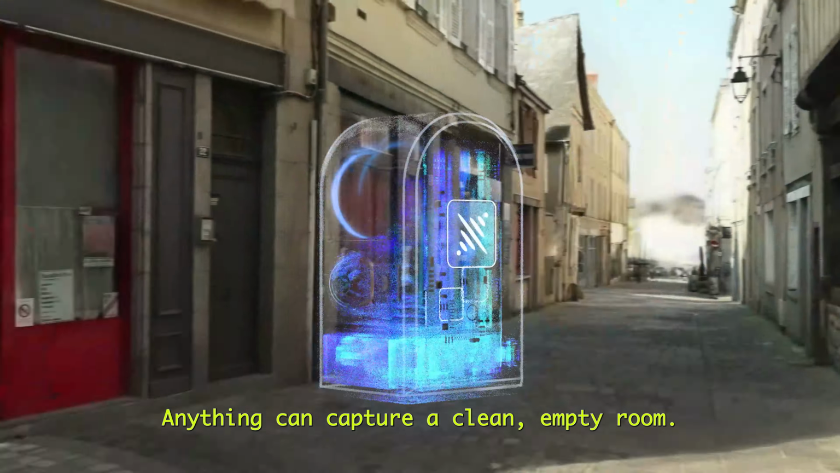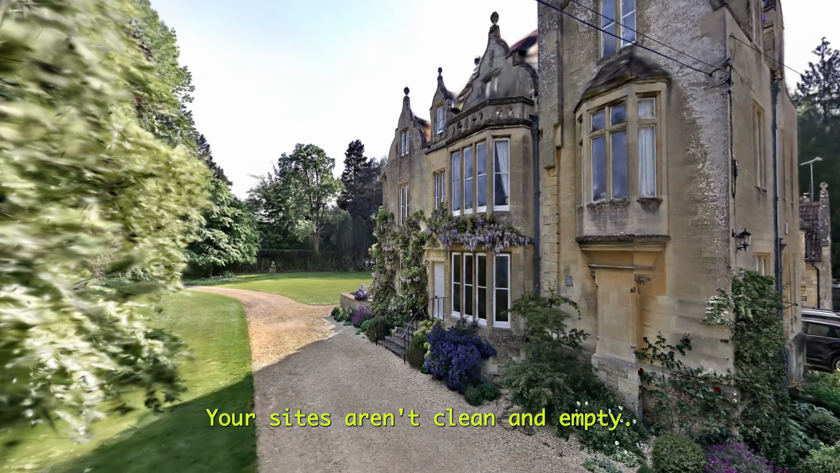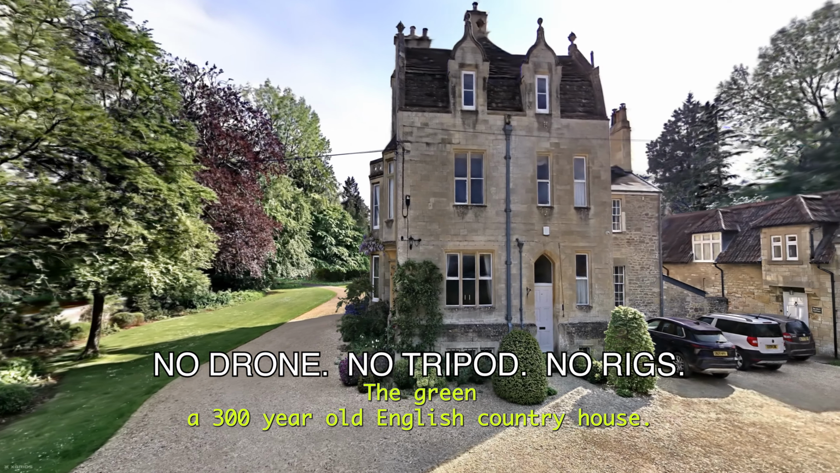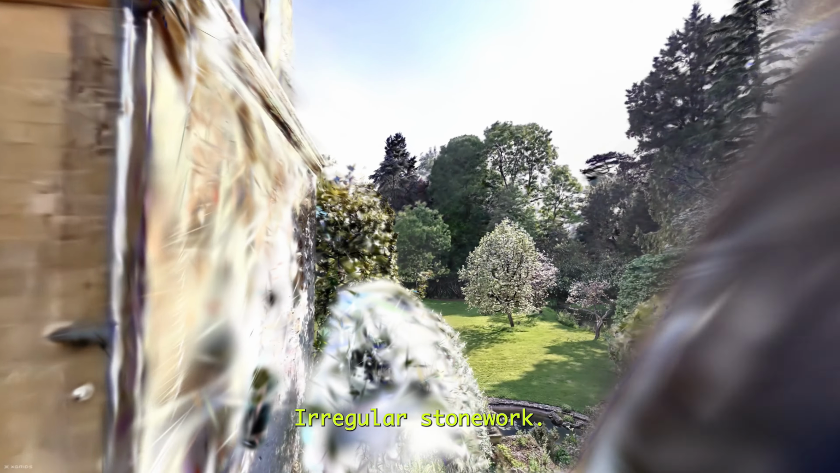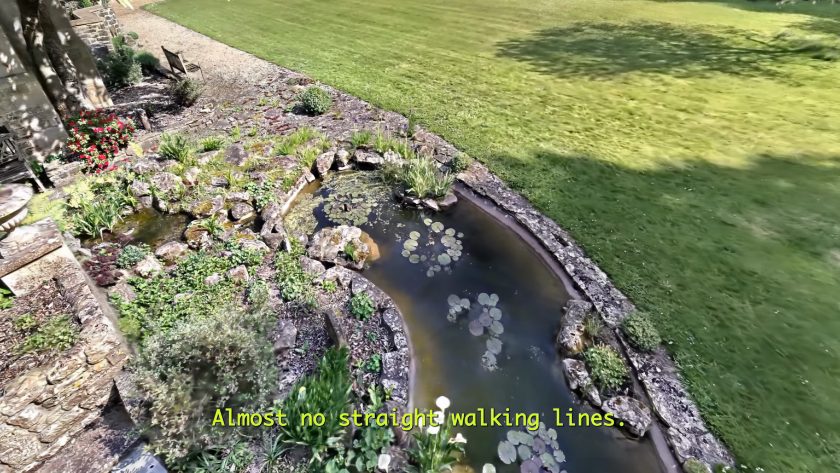Anything can capture a clean, empty room. Your sites aren't clean or empty. So we gave it a hard test. The Green, a 300-year-old English country house, 7 acres, irregular stonework, 3 centuries of additions, almost no straight walking lines.